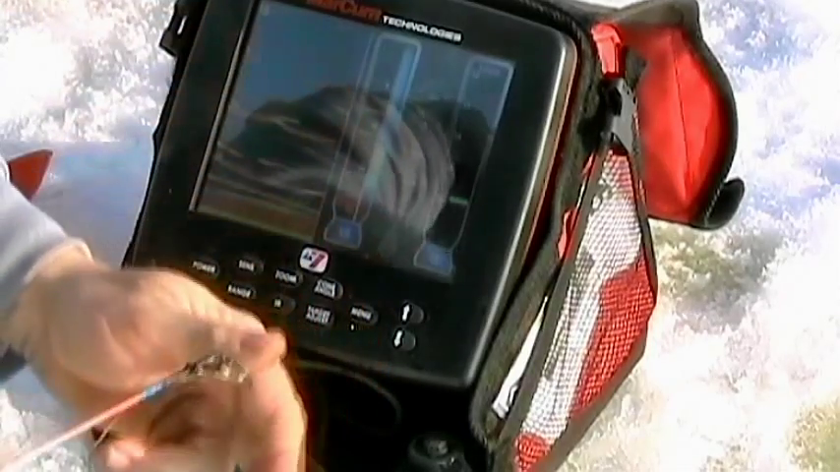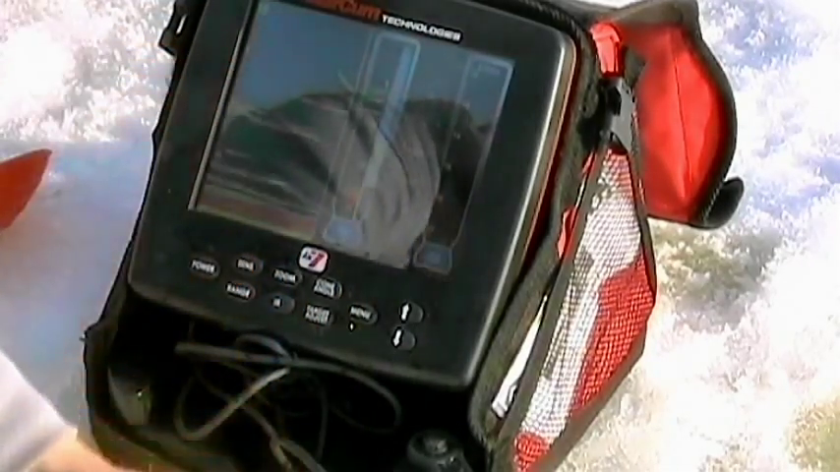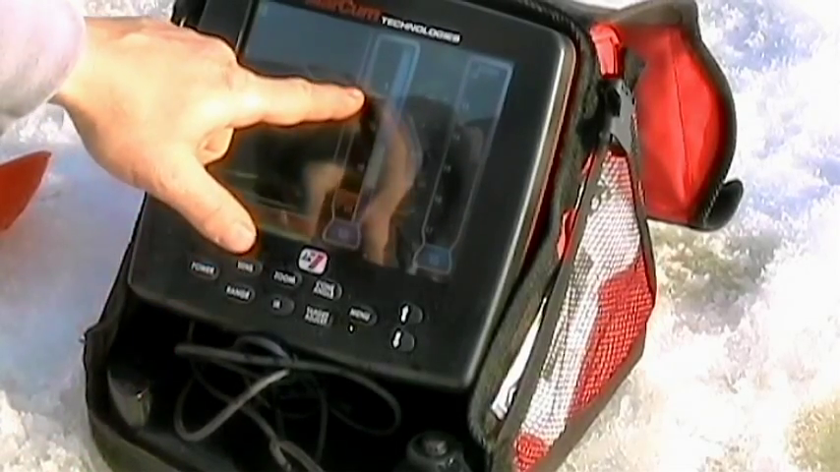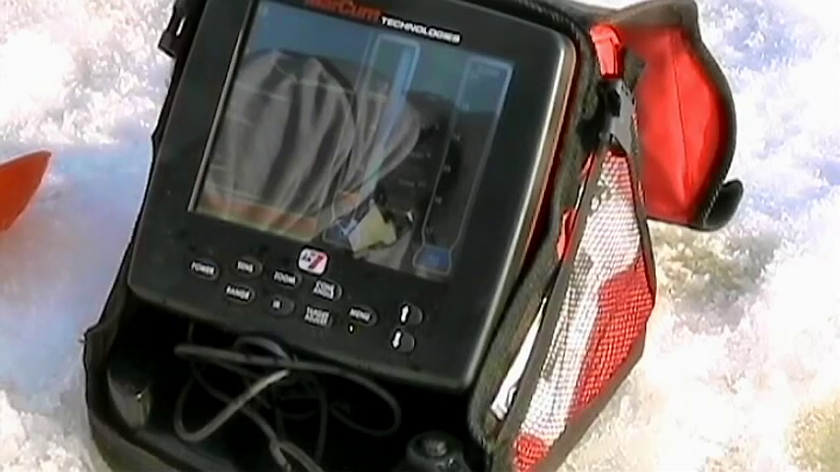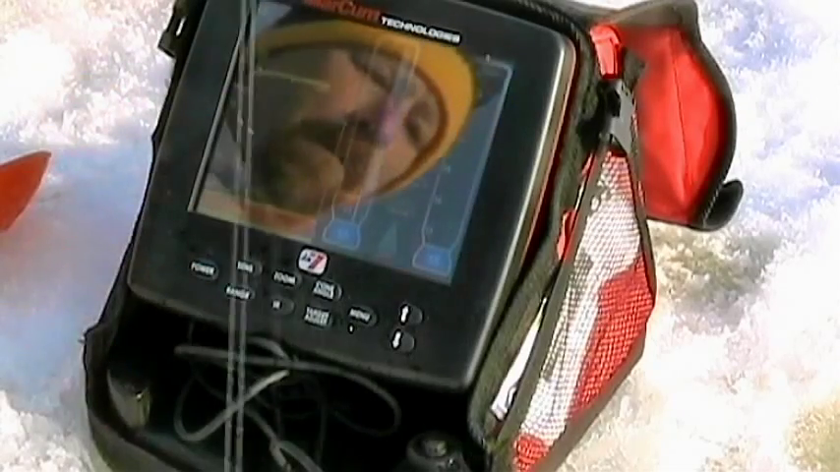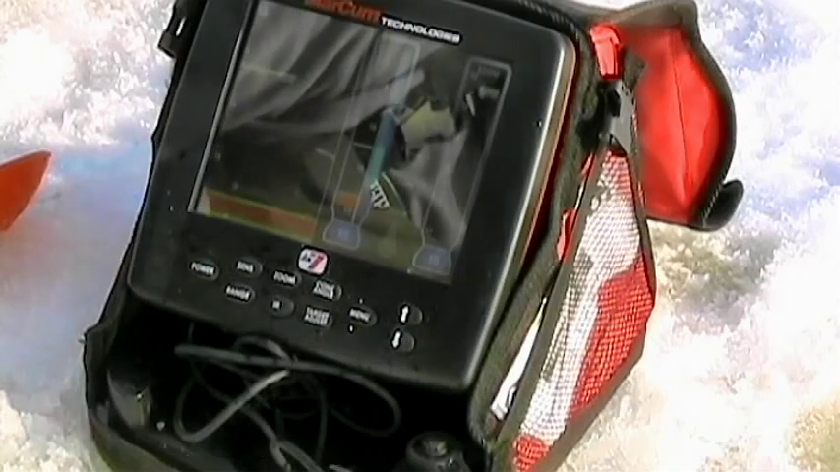Now I gotta get my line down to there, and now you see it coming down at 5 feet. Now I can see fish coming up. Now fish just actually came up. He's sitting on my bait right now, and if I just give him a little, there's a fish on. So you can see how that actually happens in real time.